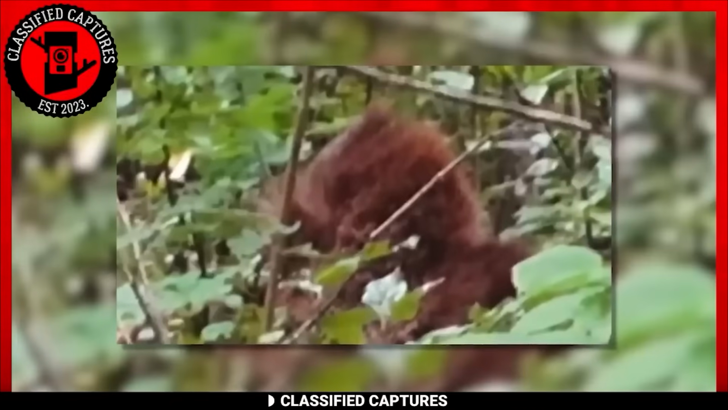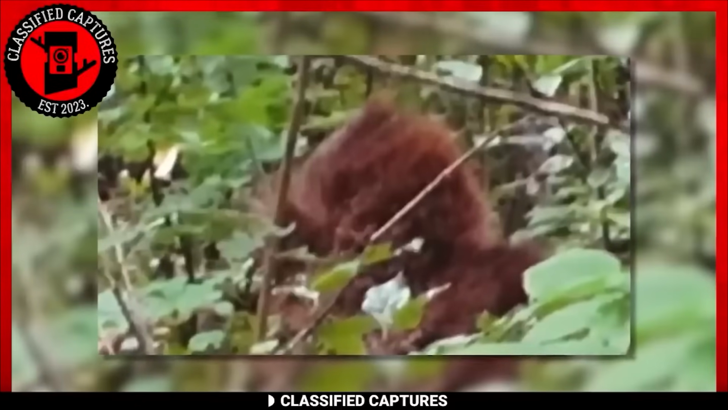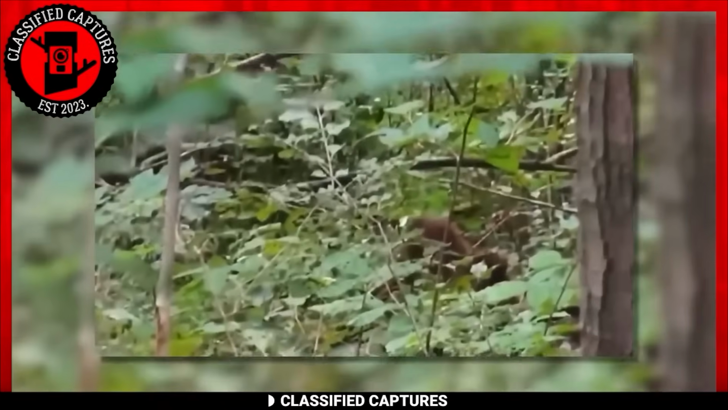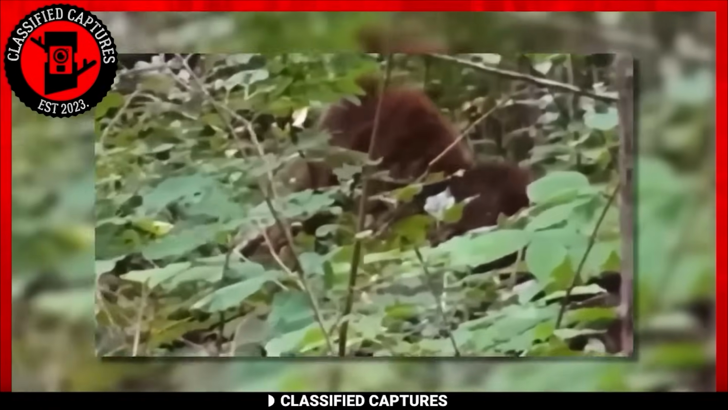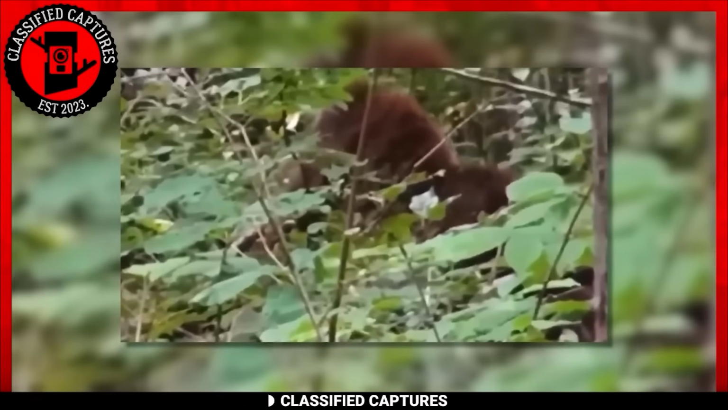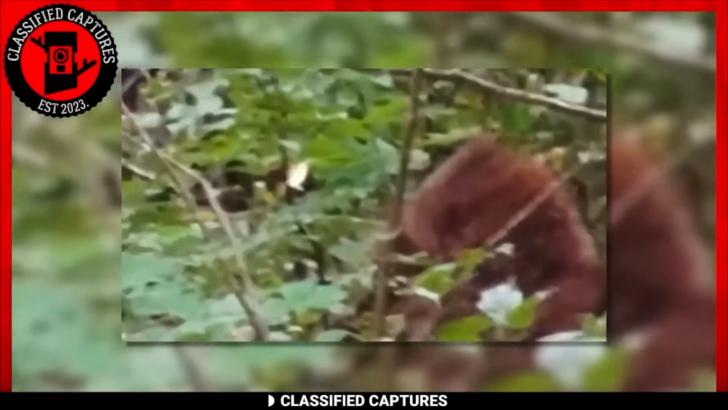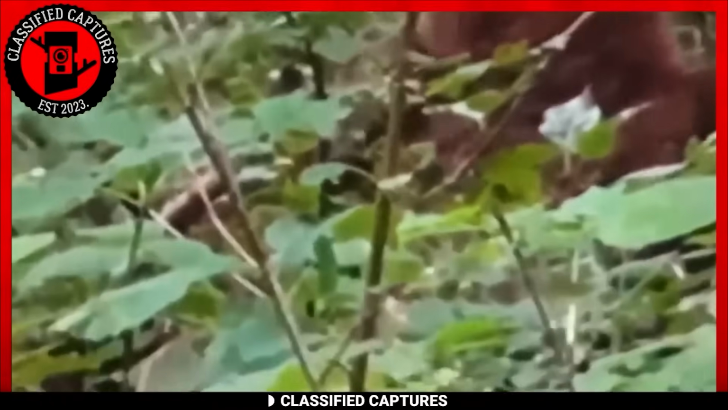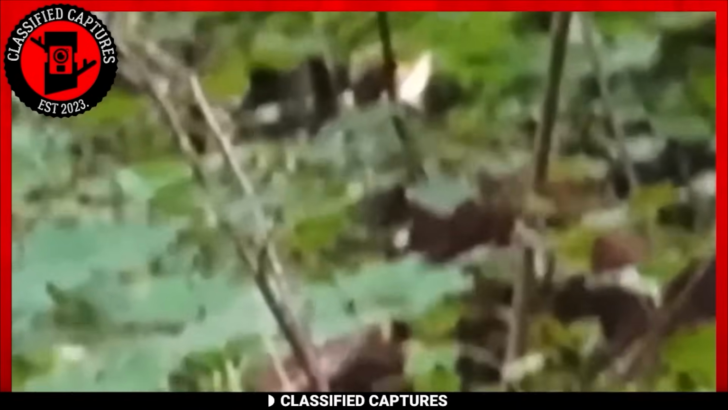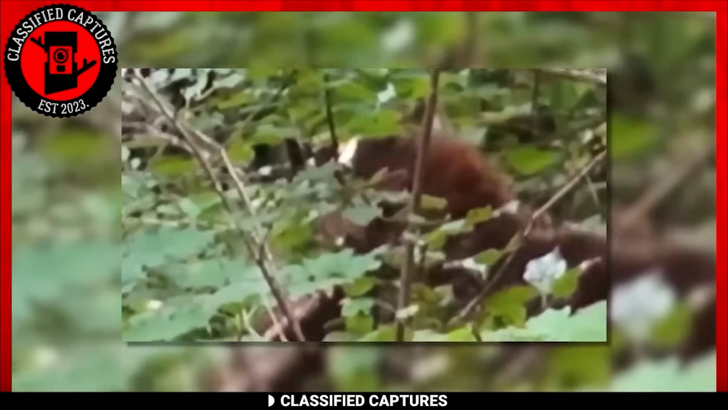In this clip, we have another capture of what appears to be a Sasquatch, commonly known as Bigfoot, sitting on the forest floor with its head down. This creature seems to have brown hair, which is consistent with many descriptions of Bigfoot sightings. While it's crucial to approach such footage with a healthy dose of skepticism, the context here is intriguing. The area where this footage was captured is renowned for Bigfoot sightings and is not known for having a population of bears or primates. This raises questions about the possibility of it being a legitimate Bigfoot encounter.